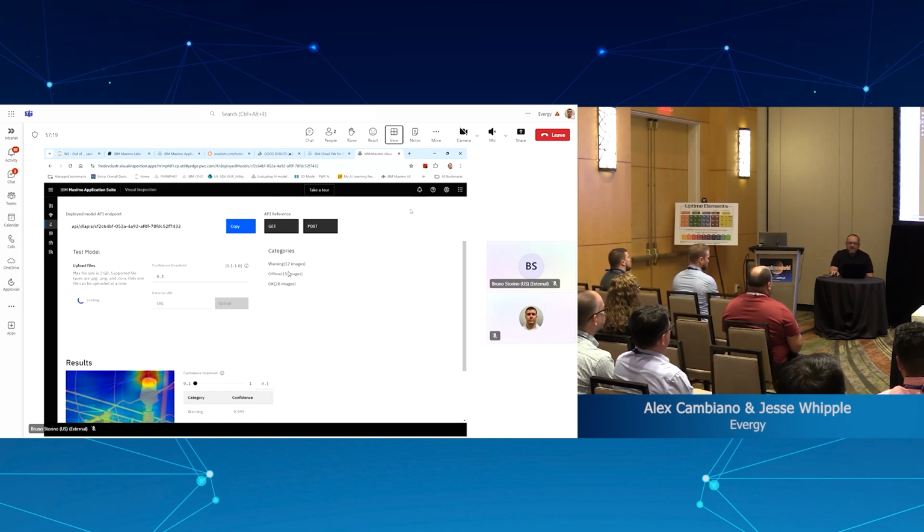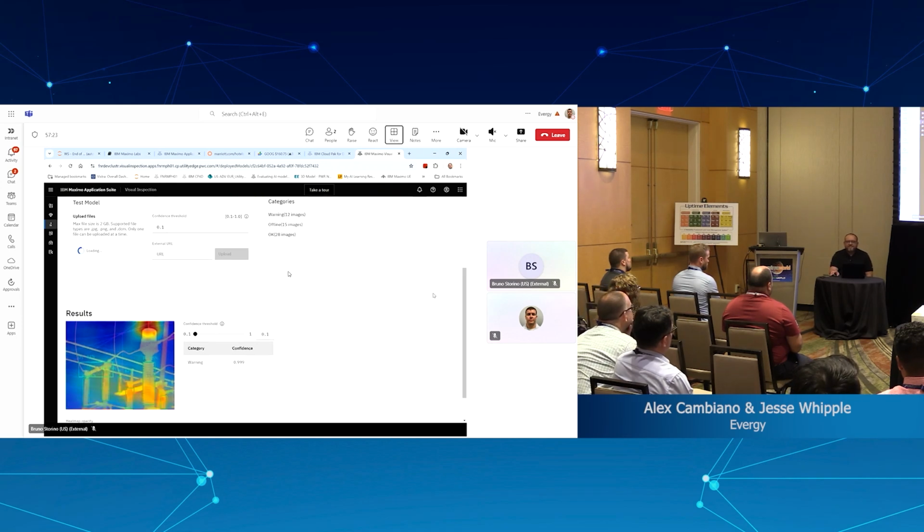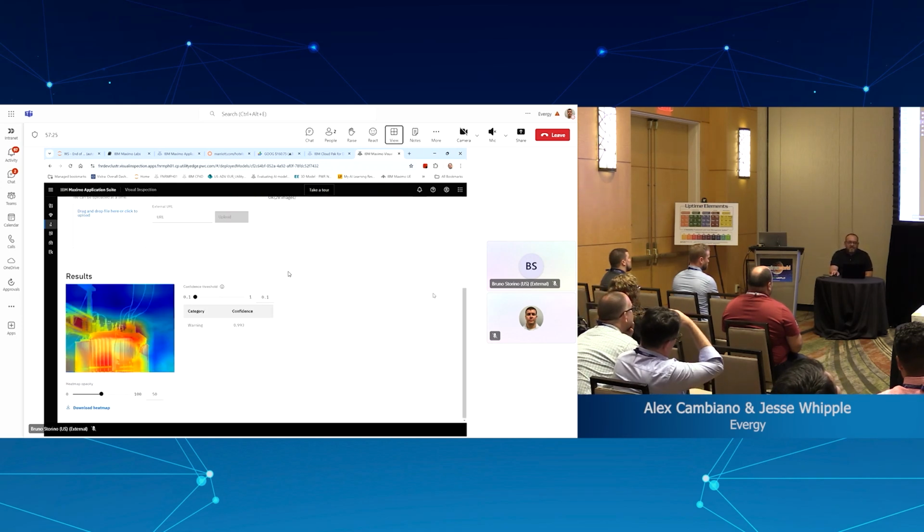Right? So let's see here. There we go. So 0.99 level of confidence for warning. So this is the power of using AI for these things, right? Because think about that. Infrared thermography has been around, as we saw, for a long time, right?